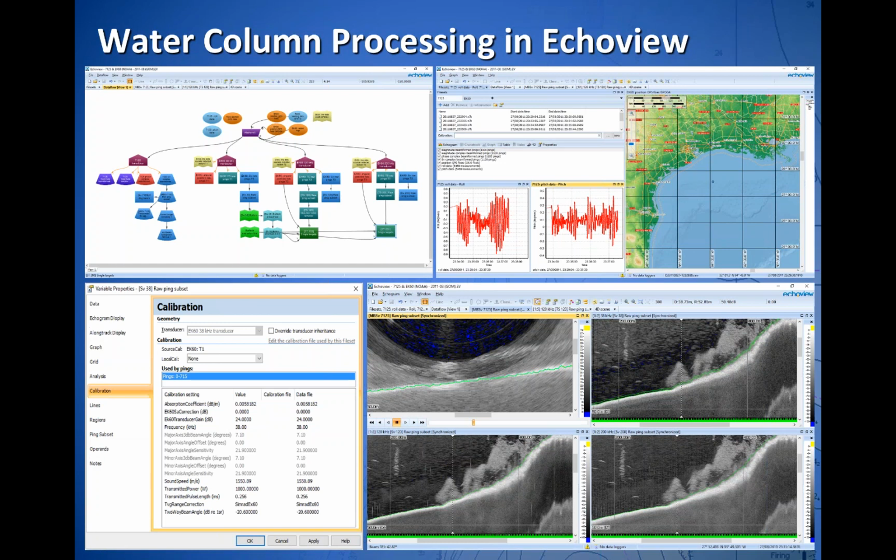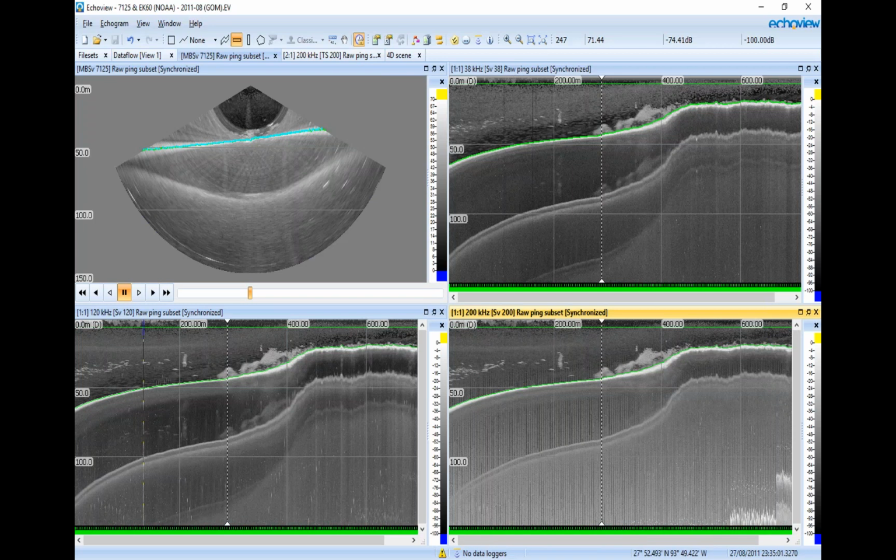So you can also integrate multiple sensors. If you've got fisheries echo sounder data for multiple frequencies and multi-beam data, you can visualize your data at each step of the process, and that allows for more effective decision making about what steps come next. And you can export valuable information about biomass estimates, abundance, and distribution.